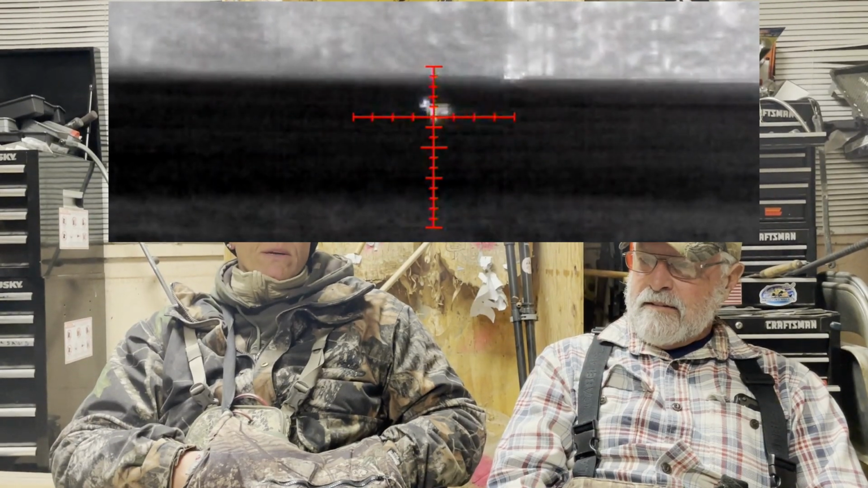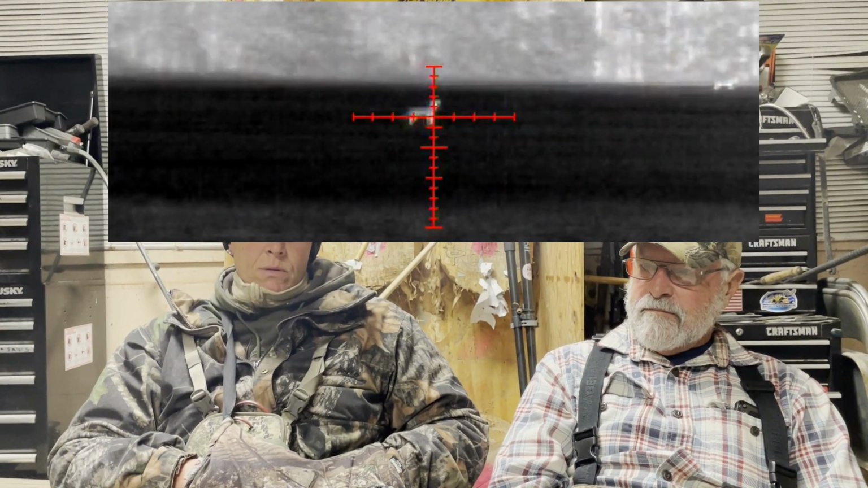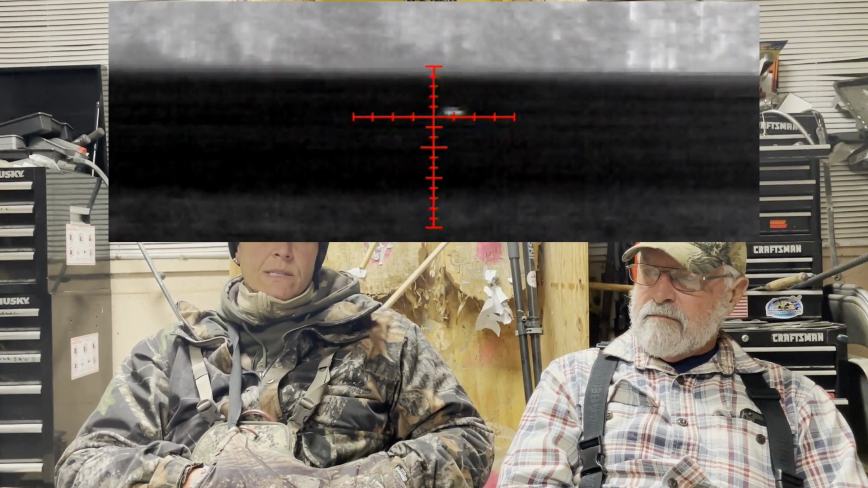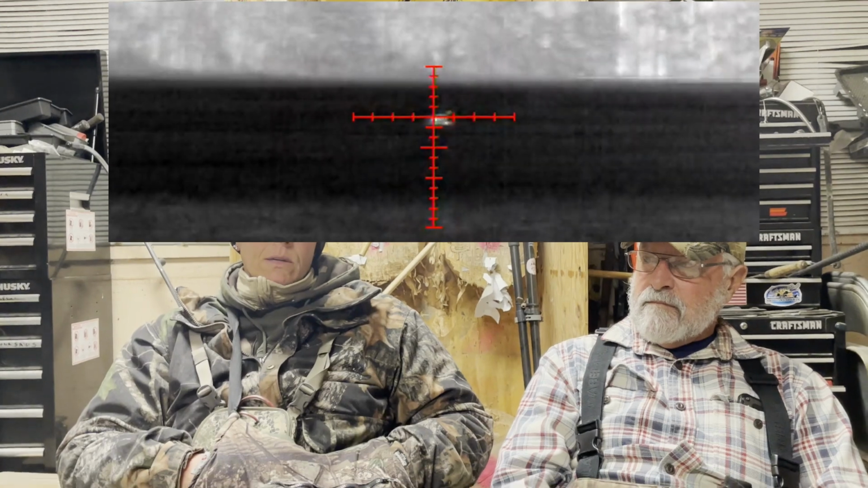Both mine were big males. Brian's, we're not sure if it was a pup this year because it was pretty decent size. I'm thinking maybe a yearling female.